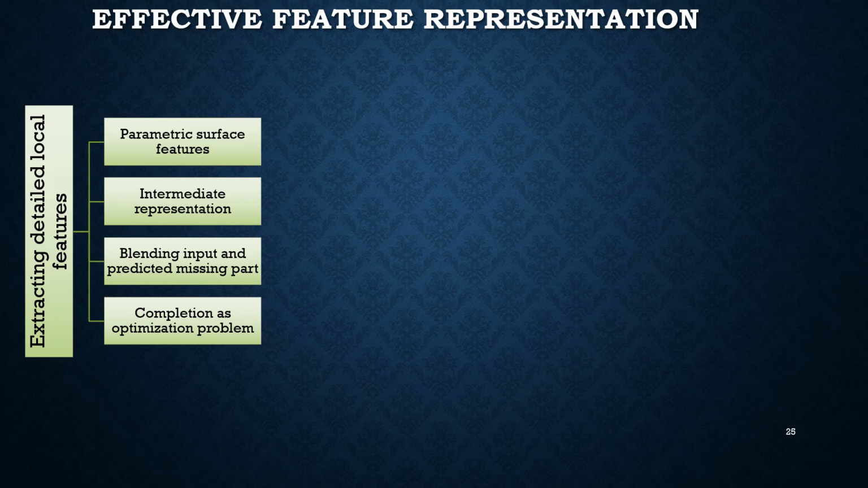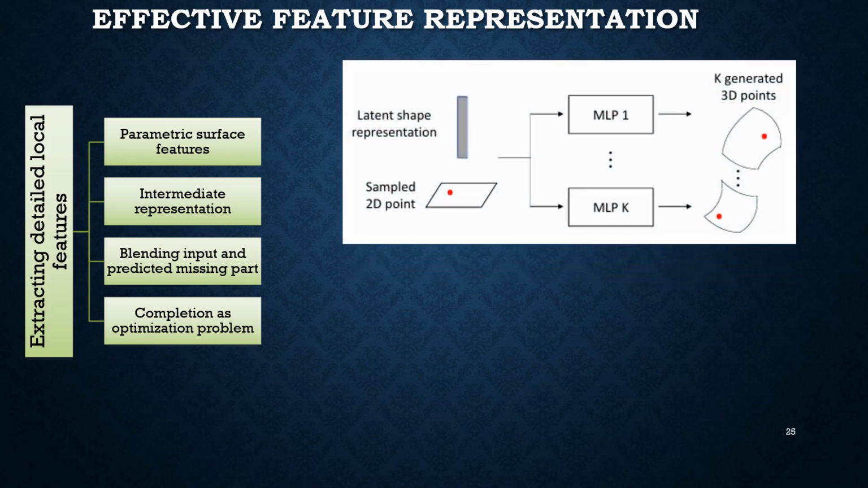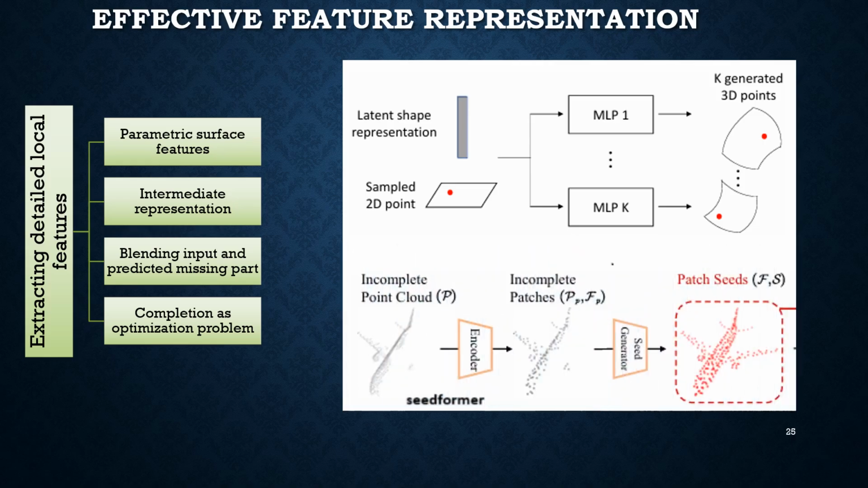Loss of local details is one of the primary challenges researchers in point cloud completion encounter. Thus, they have come up with several techniques to effectively represent local features, some of which are listed here. Parametric surface feature techniques map sets of squares to the 3D shaped surface and encode them with the point cloud latent features, as was first shown by AtlasNet. Intermediate representations encode local structure and positional details for an enhanced feature representation. These can come in the form of patches, seeds, skeletons, sparse points, etc.